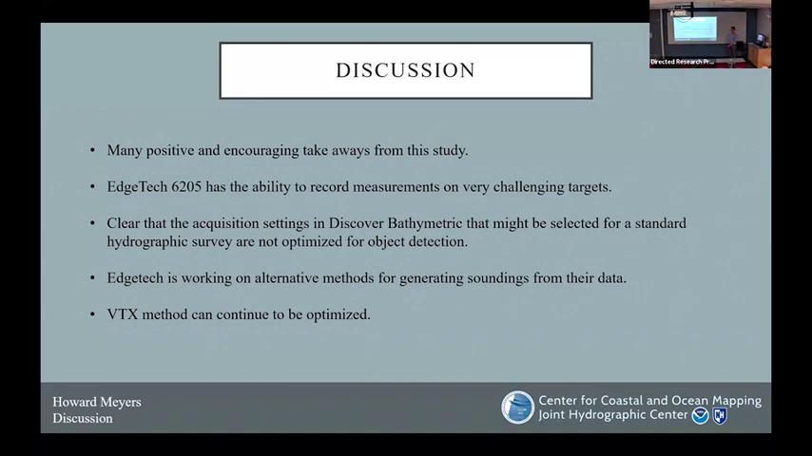least depth on it. It's clear, I think, that the acquisition settings in Discover Bathymetry that might be selected for a standard hydrographic survey are not optimal for the object detection part. When you compare the results from the first binning methods with the reprocessed binning methods that used really strict, tight bins, it's clear that what you might use for a standard survey is not going to be as optimal for detecting these kind of targets.